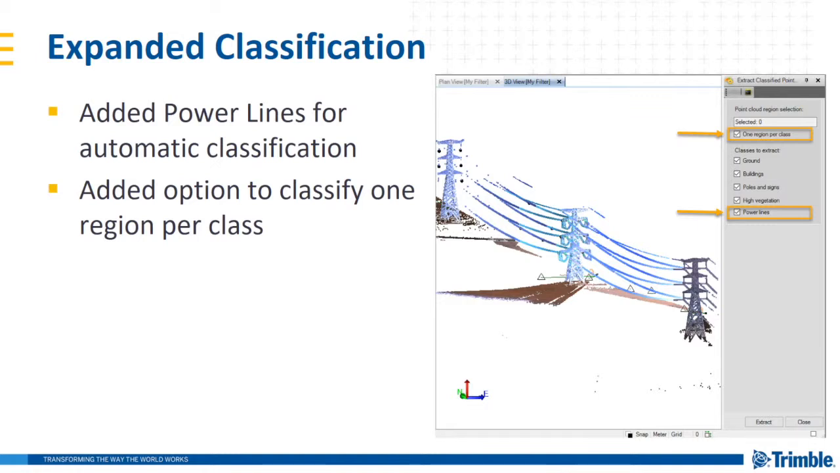In addition, we've added the option to extract a single point cloud region from multiple features. So this provides better management of classified regions. For example, you can specify that only one building be classified per region, or you can have multiple buildings per region. Same thing goes for any of the classes that TBC offers: ground, poles and signs, high veg, or power lines.